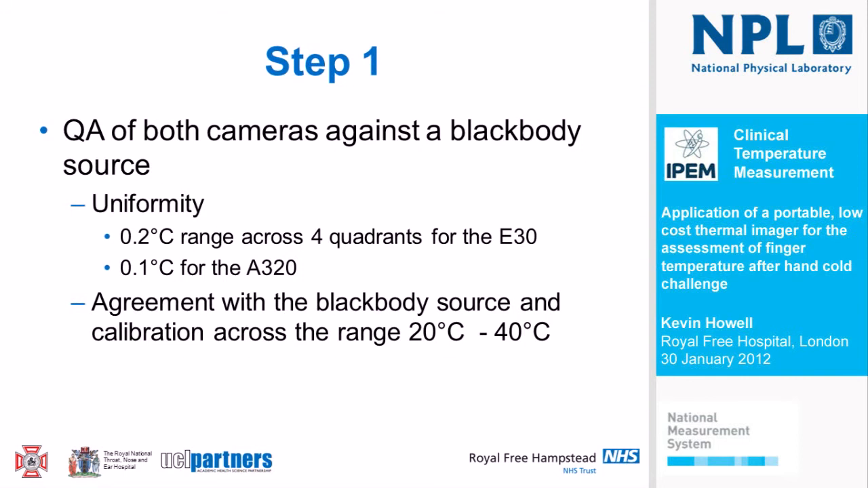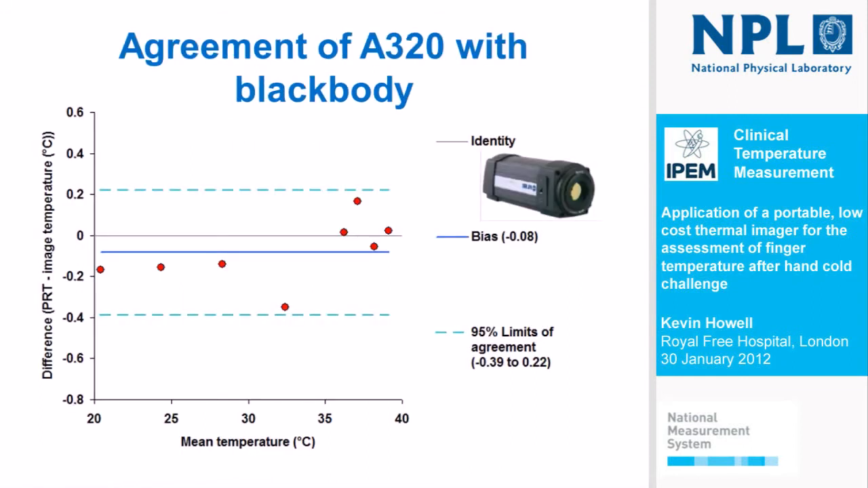And we then looked at agreement with the black body source at various source temperatures over a range of 20 to 40 degrees Celsius. In other words, sensible medical skin surface temperature range. And also used that data to create a calibration of each camera against the black body source. Now perhaps the best way to look at agreement between the black body source and the reading of each camera is to use a mean difference plot. If you're a clinician, you'll know these as Bland-Altman plots.